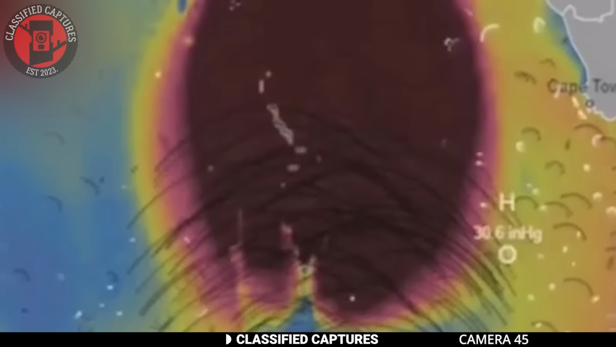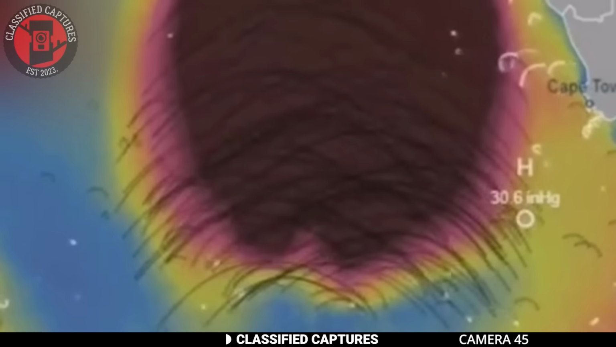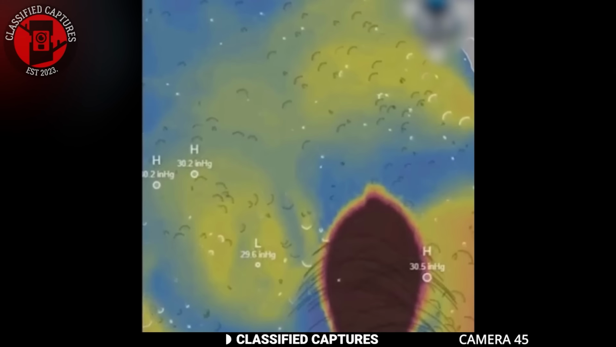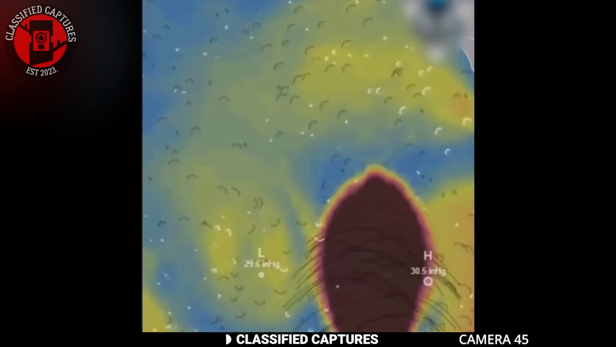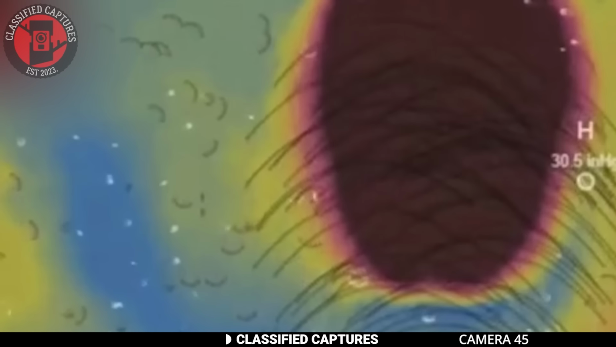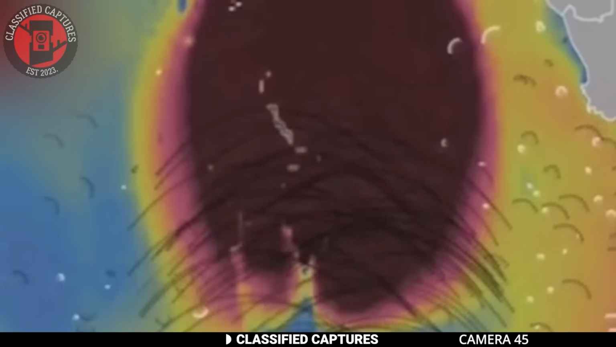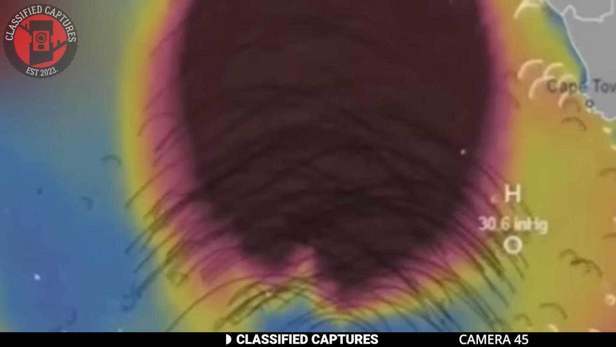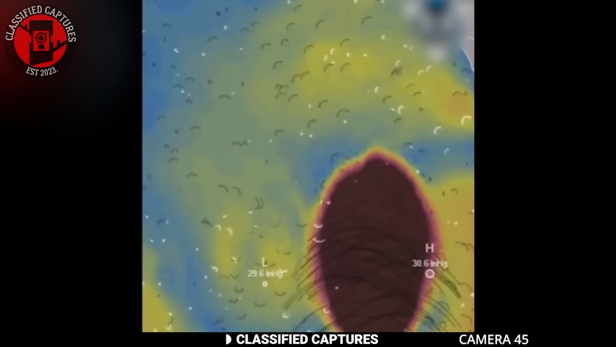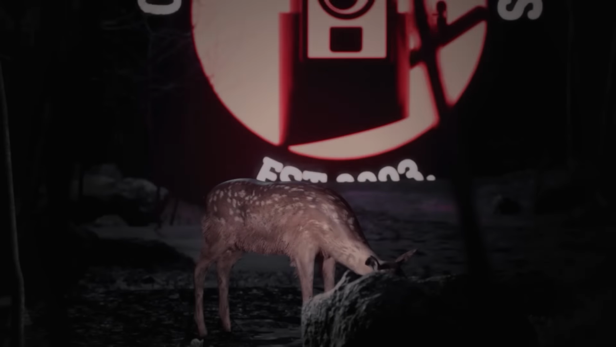Others imagined a huge sea creature like the fictional Cthulhu or an alien vessel lurking under the water. However, Newsweek's investigations revealed a more mundane explanation, attributing the anomaly to a model error. Despite the disappointment from those hoping for a more exciting explanation, the event remains a fascinating meteorological phenomenon that captured the attention of millions around the world. But what do you think? Was it just an error, as they say, or are they hiding something?